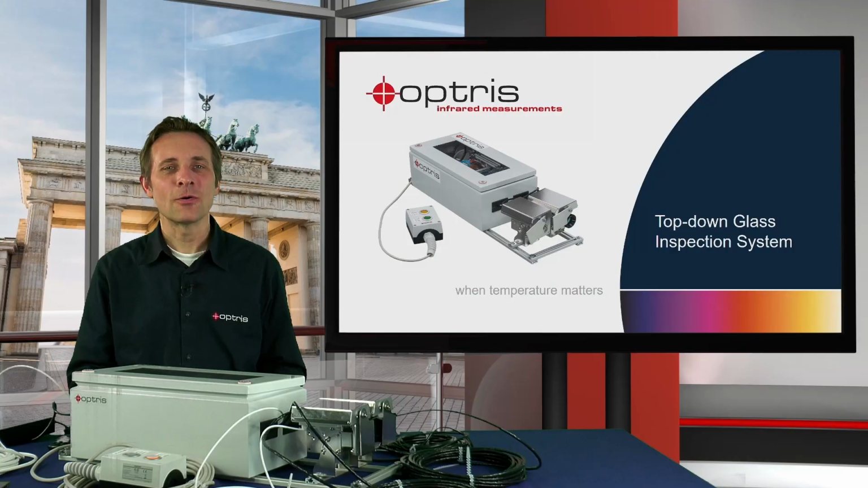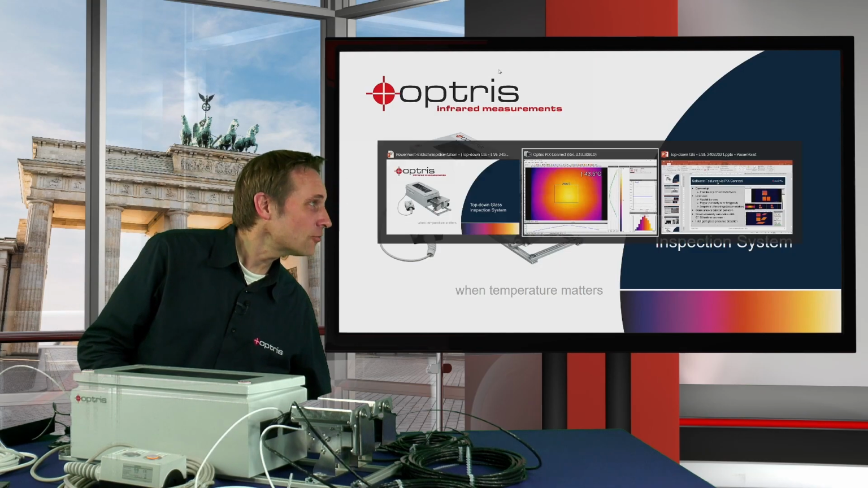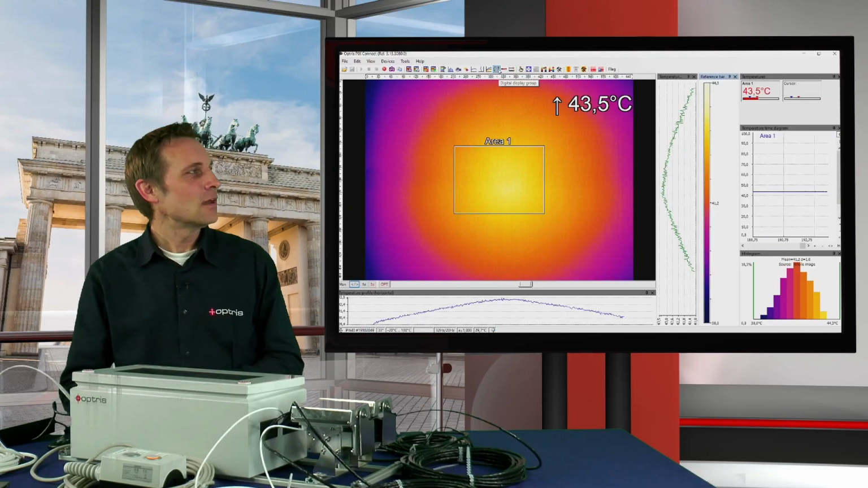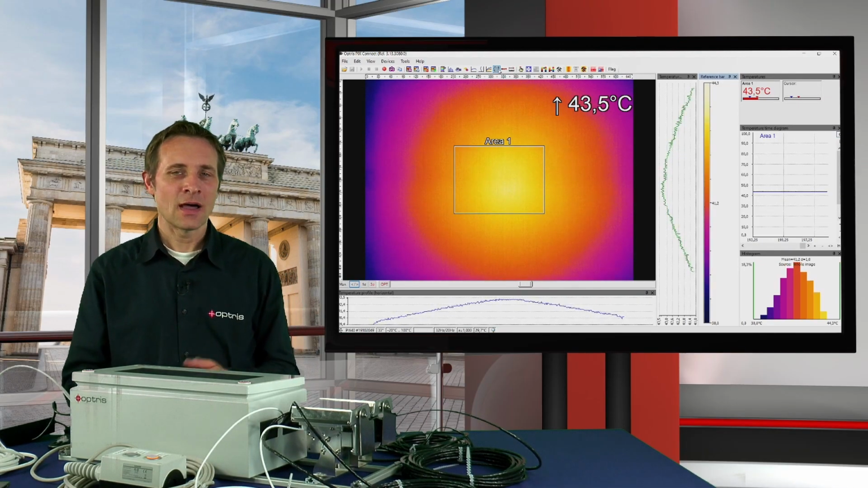Now let's have a look at how our glass inspection system works together with the Pix Connect software. Therefore, I switch now to the Pix Connect software. What you see now is a live image of the PI camera. I mentioned before that this is a ready-to-go system.